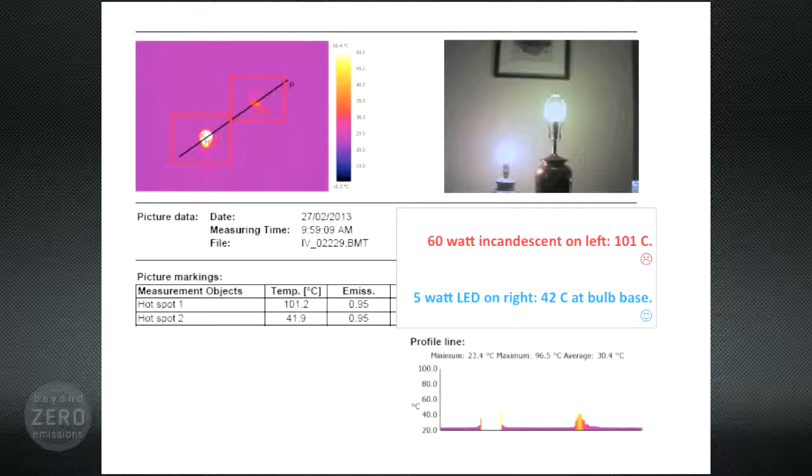On the left here we see an incandescent bulb, such as the ones that were famously outlawed by Malcolm Turnbull in this country not too long ago, versus an LED bulb, which again is putting out a similar amount of light. We can see on the incandescent 101 degrees, and on the LED there is a little bit of a hot spot at the base of the bulb, reading 42, but generally the bulb itself is relatively cool to the touch and not much warmer than the rest of the room.